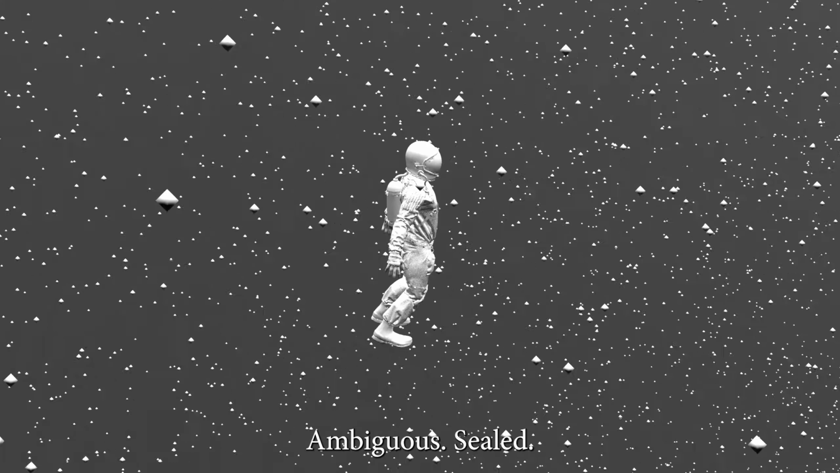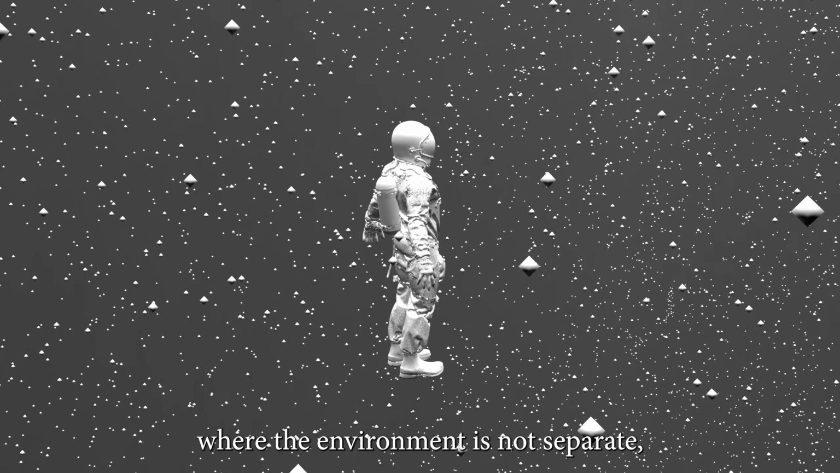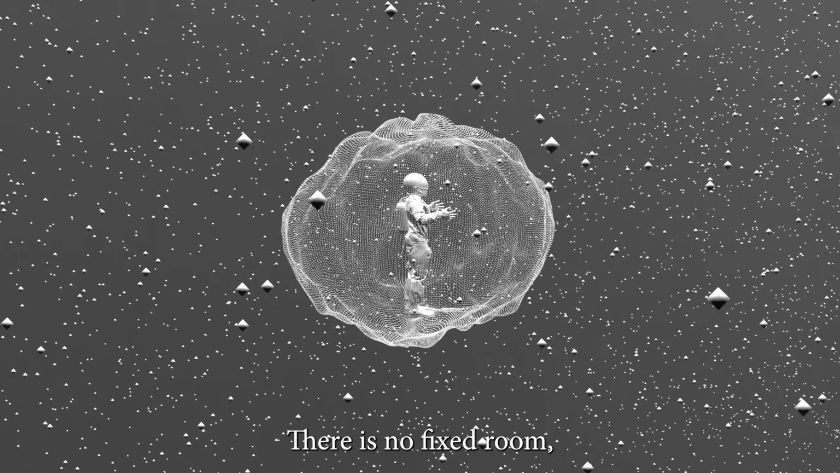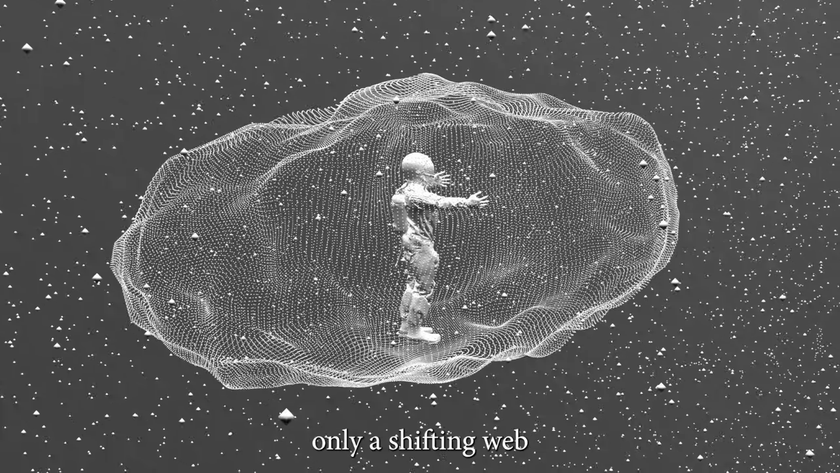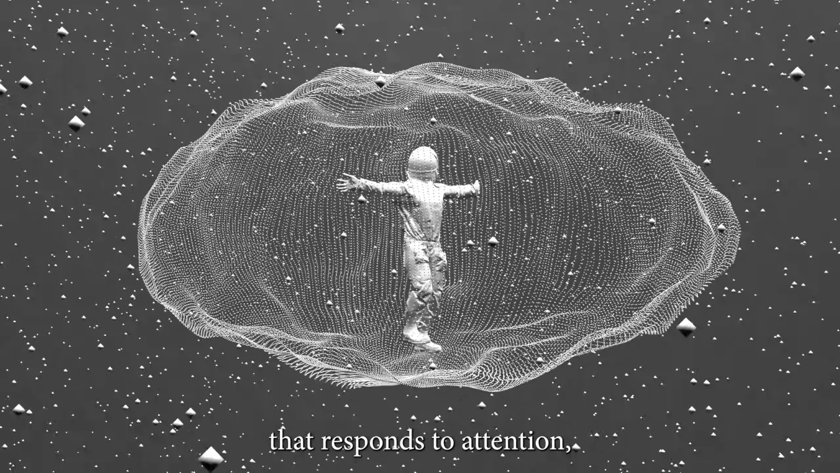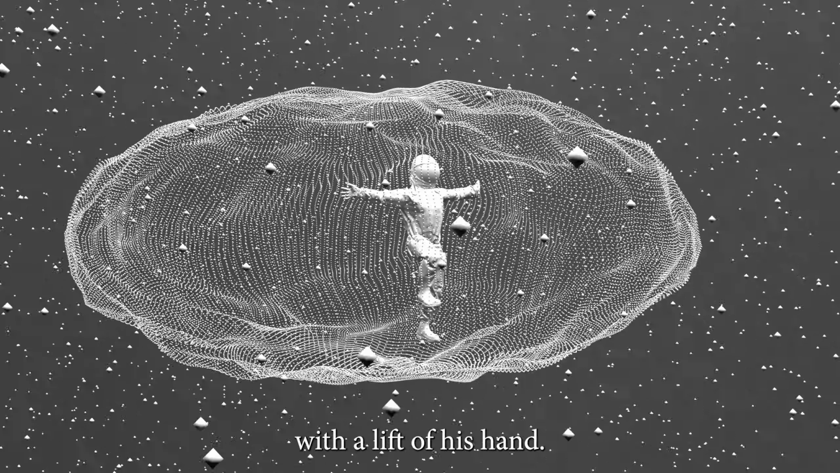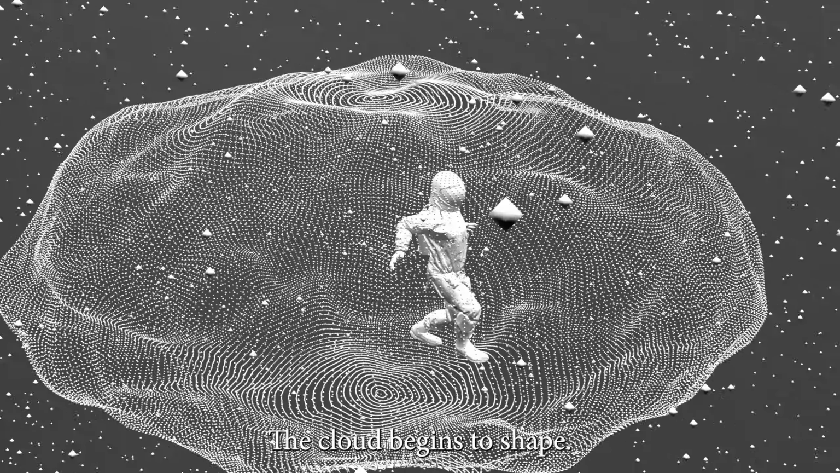He appears, a figure, ambiguous, sealed, where the environment is not separate but a continuation of his perception. There is no fixed room, only a shifting web that responds to attention, to gesture, to nearness. With a lift of his hand, the cloud begins to shape.